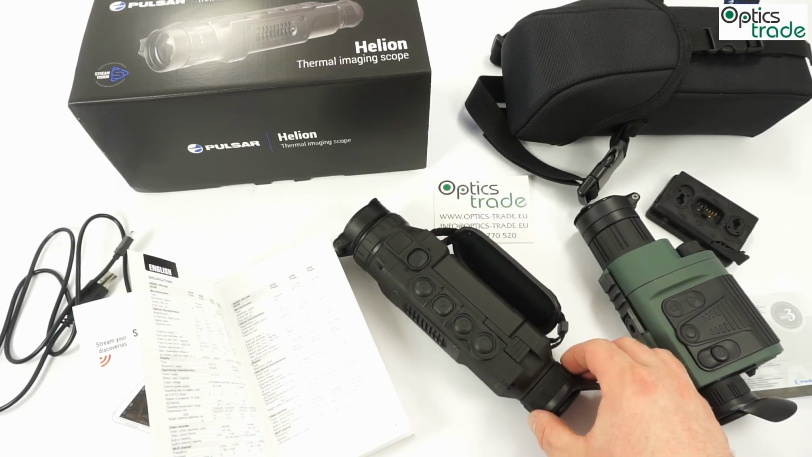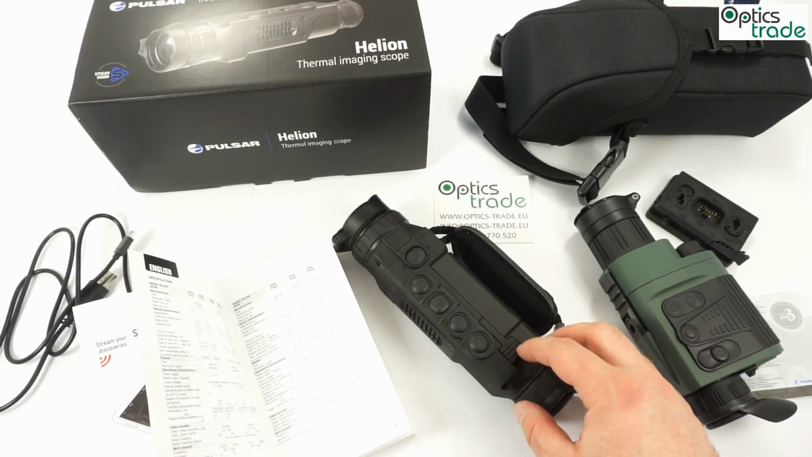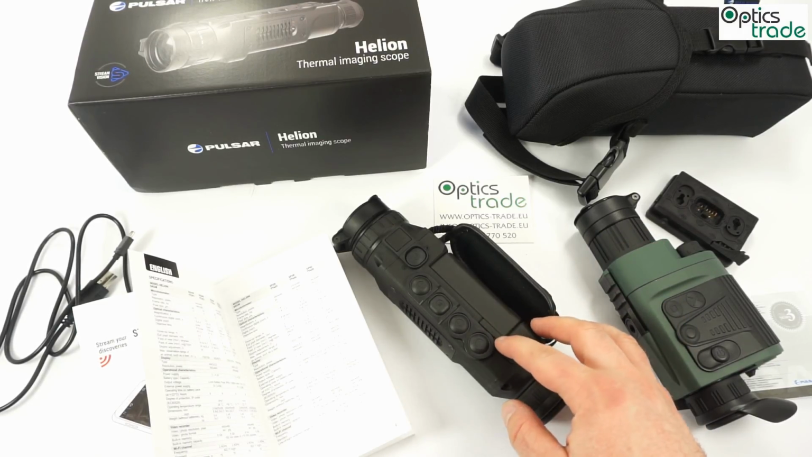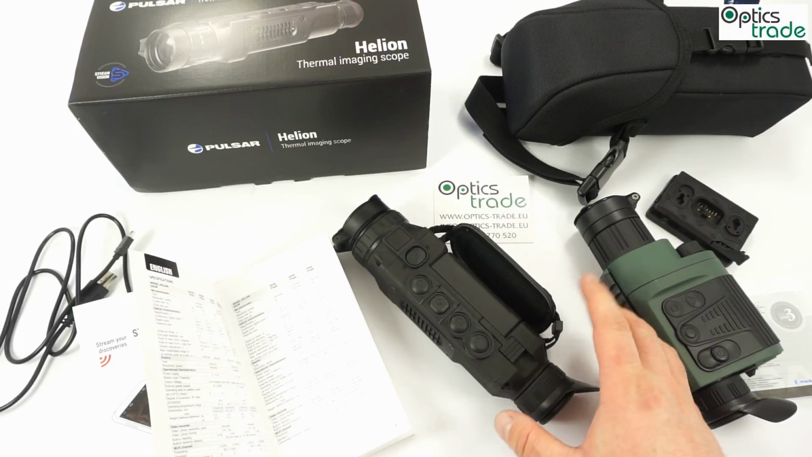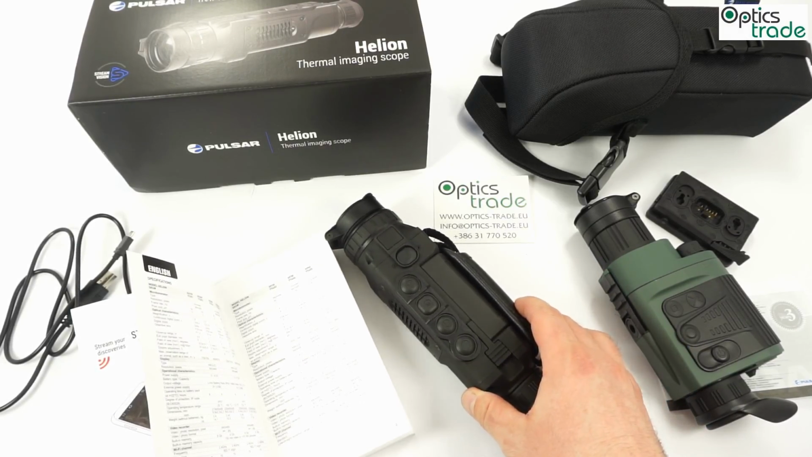What I also like is the connectivity with smartphones. The app is great. The way this device works with an app is great. So I would say if you have this device, it's almost a must-have that you use your smartphone connected to the device. At least try it. It is really a unique experience.